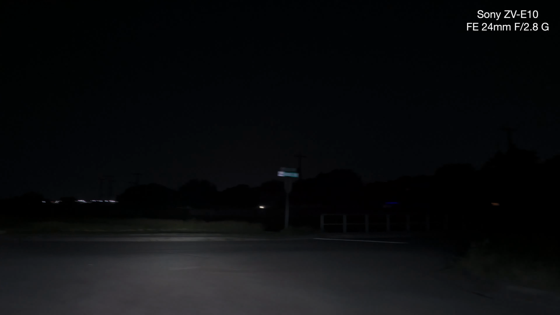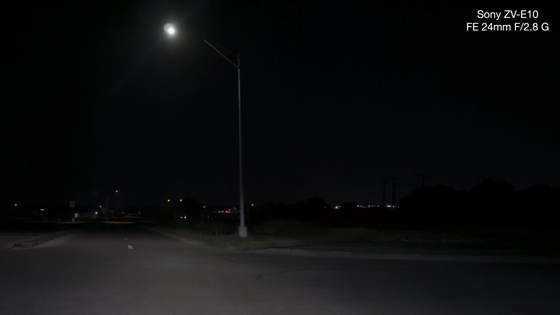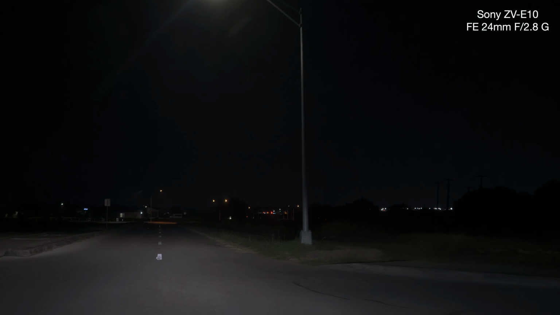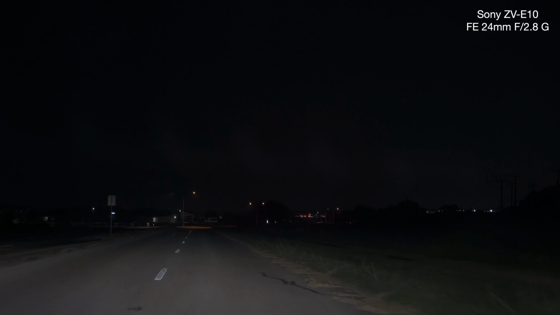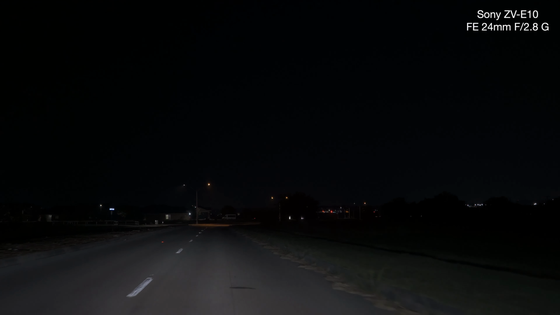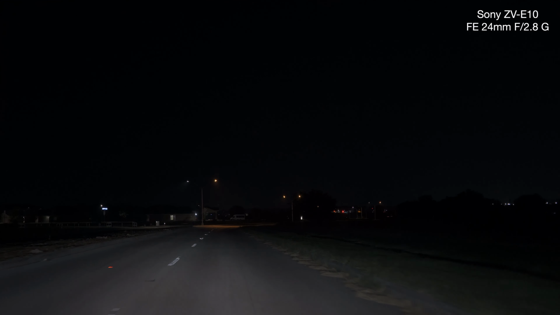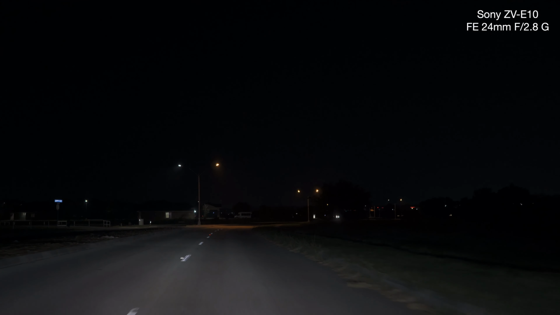Okay. Now, the test is the glare or the flare, and I do see a little flare. All right, on that light, and it's blinking. Is it too dark?